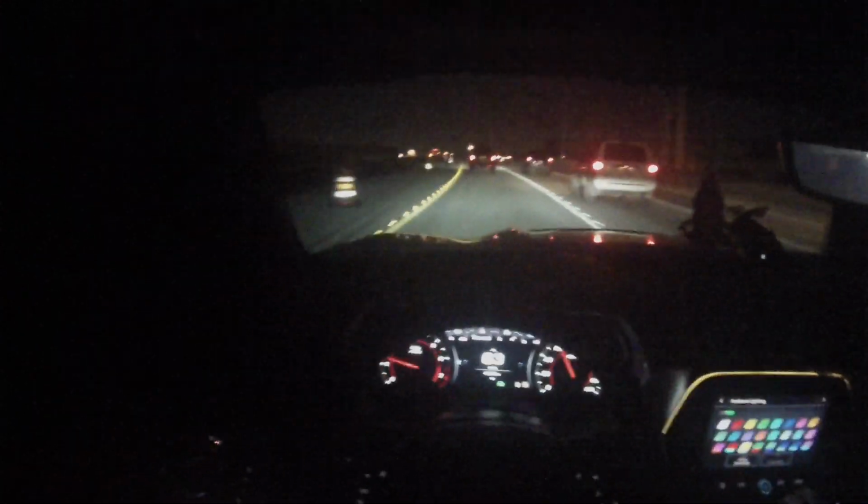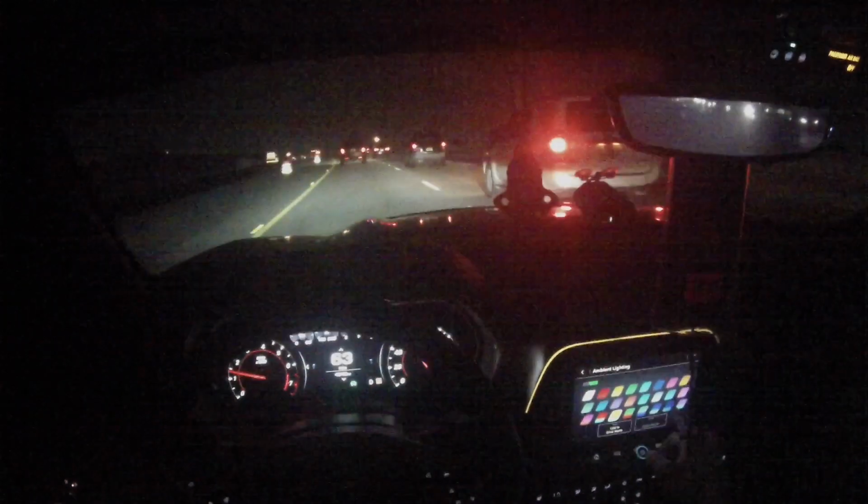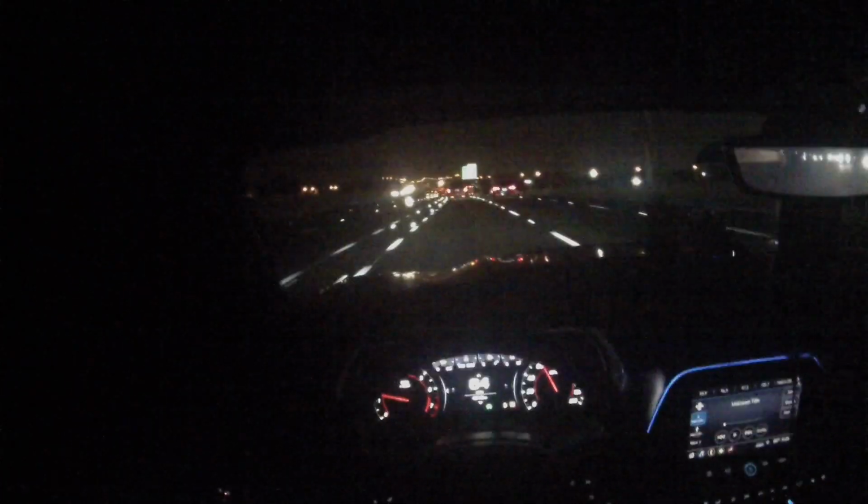Tinting my front windshield isn't gonna be the smartest idea, but it's okay. I'll live to regret it. So man, there's already times where I feel like I can't see. It's only gonna get worse.